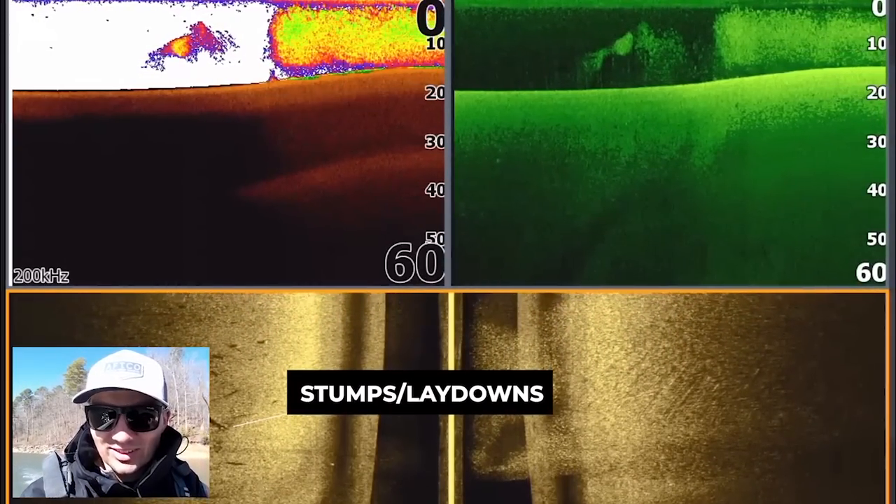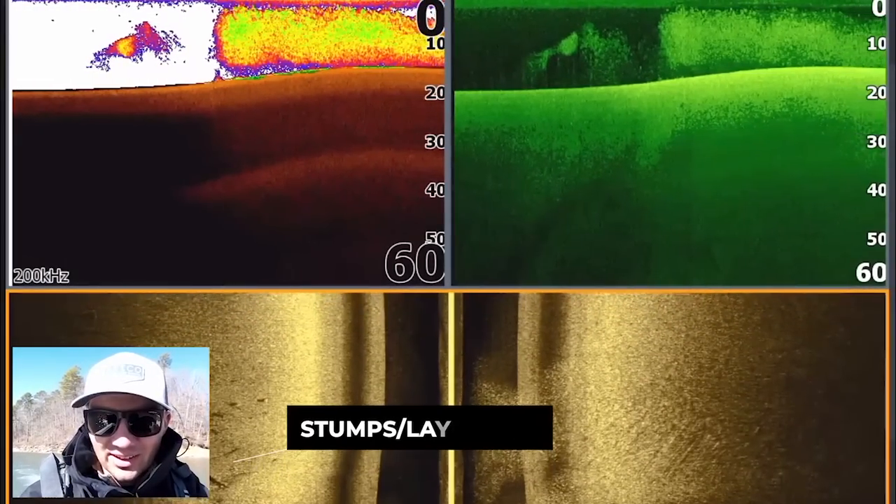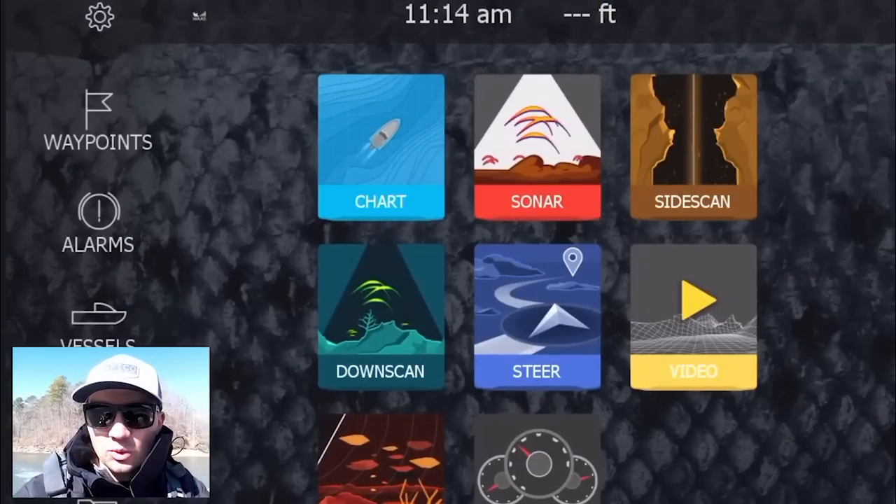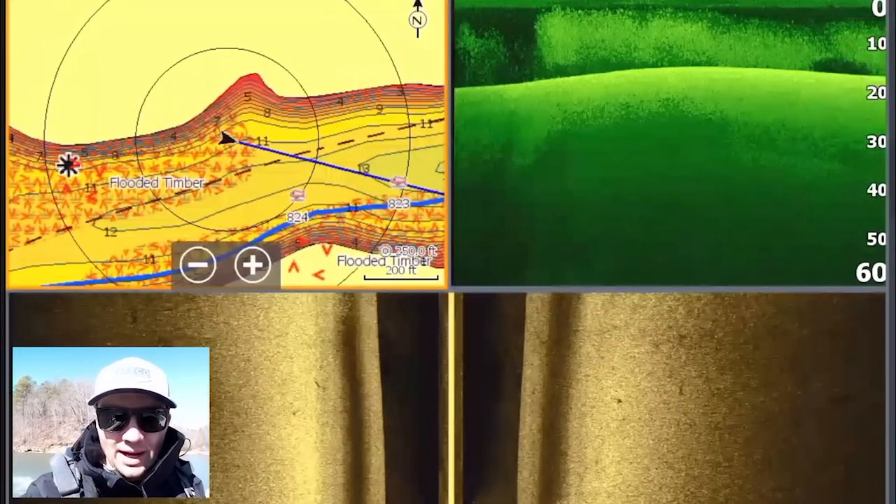The screen is just all shad. The side scan shows there's a couple of little stumps and stuff down there as well. We have gotten into the shad. It's like we were in this one part of the creek. I'll switch over to the view with my mapping. We were in one part of the creek for a while and graphed a pretty good ways.